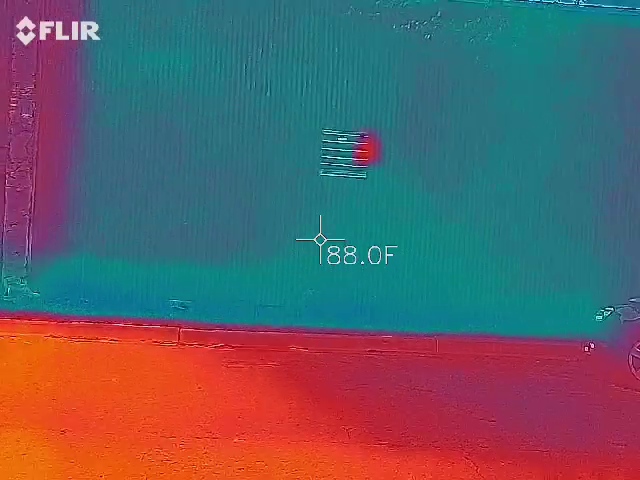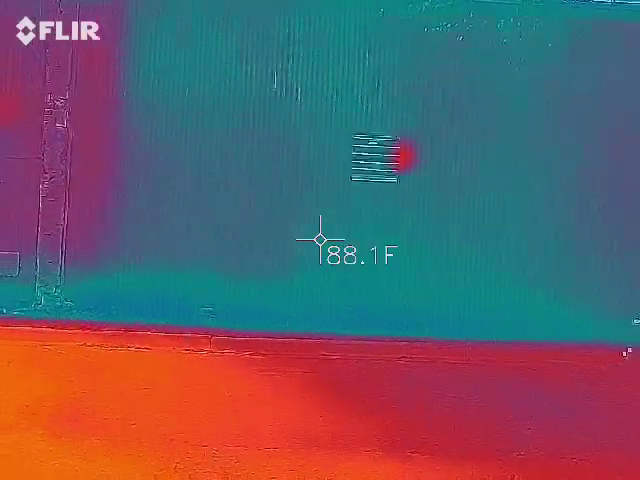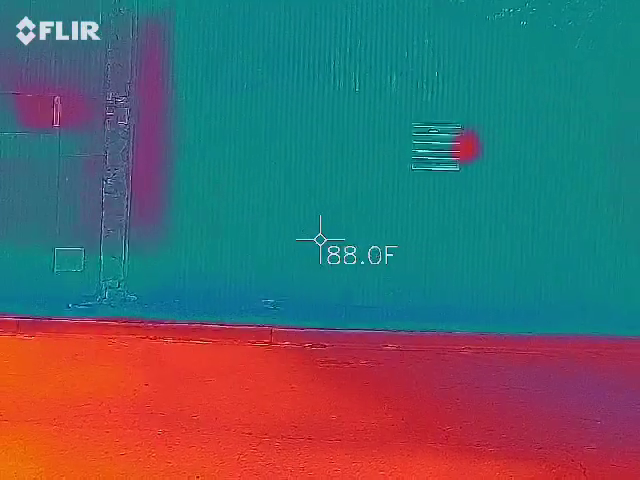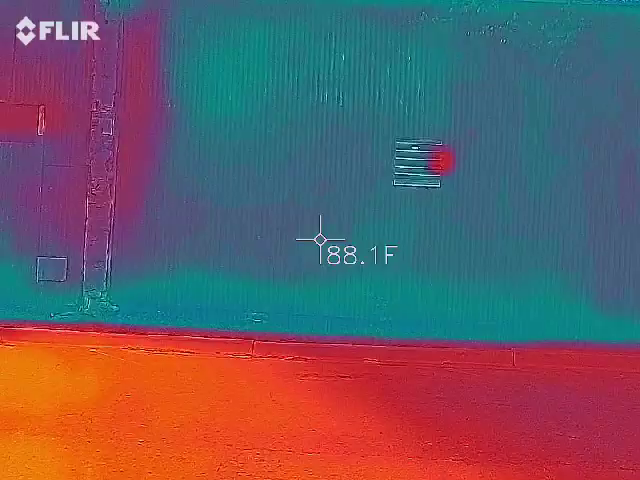Damn cicadas are going to kill our audio. That's what that is, that's all the cicadas up in the tree. Oh yeah, that's pretty loud. It's going to kill our audio.